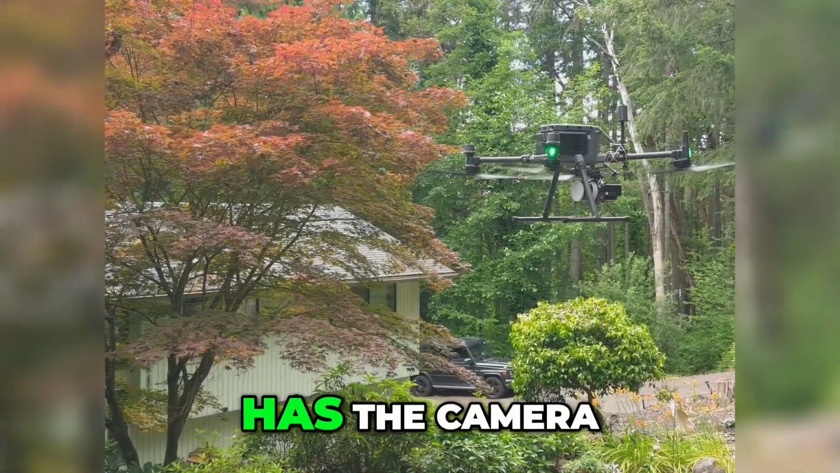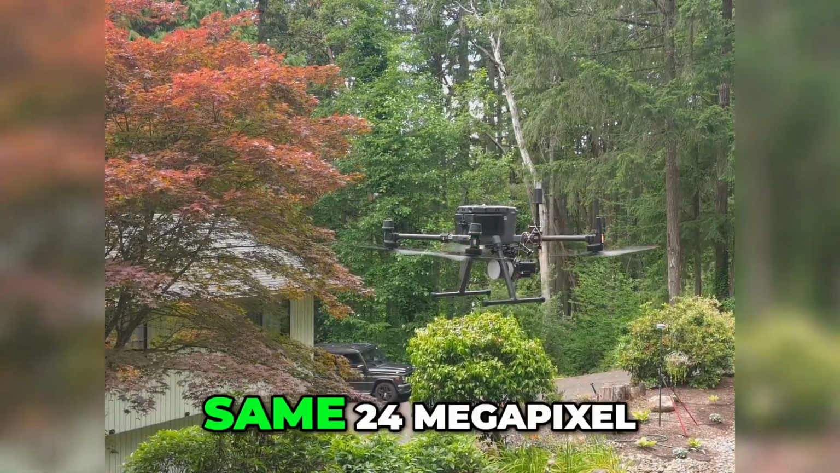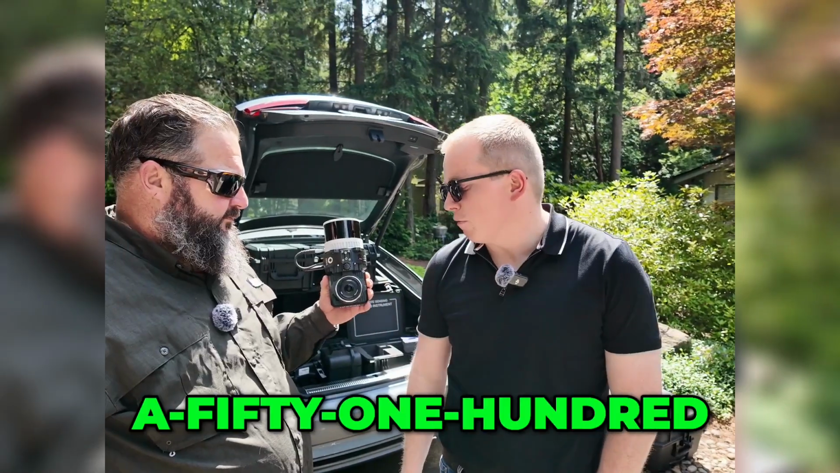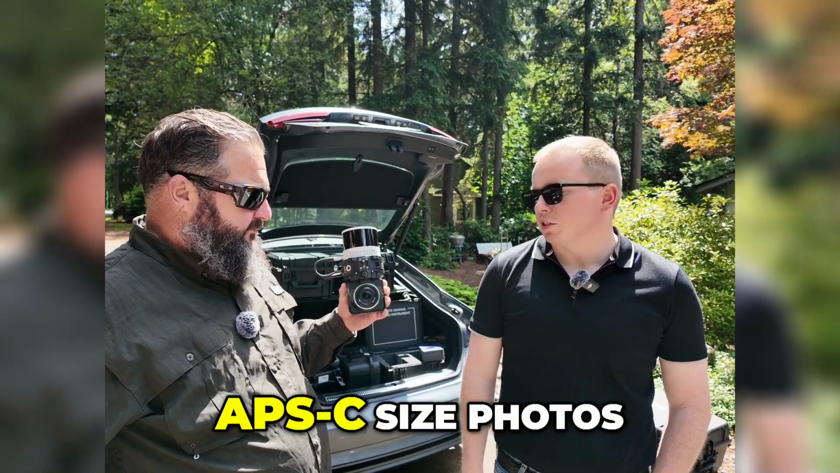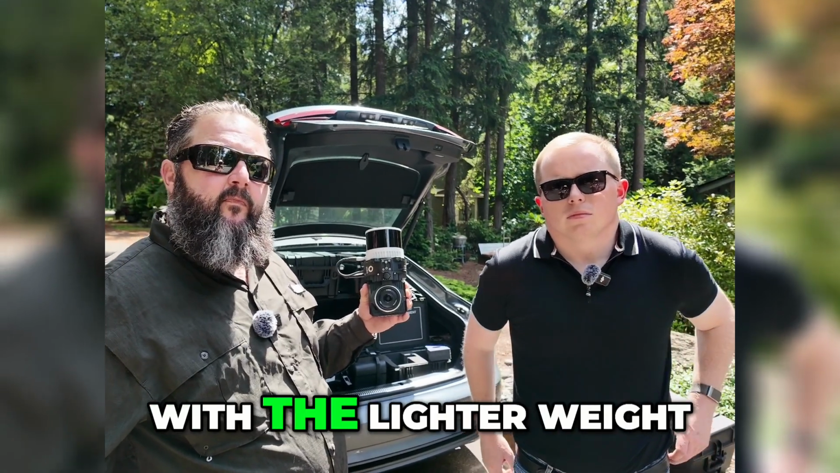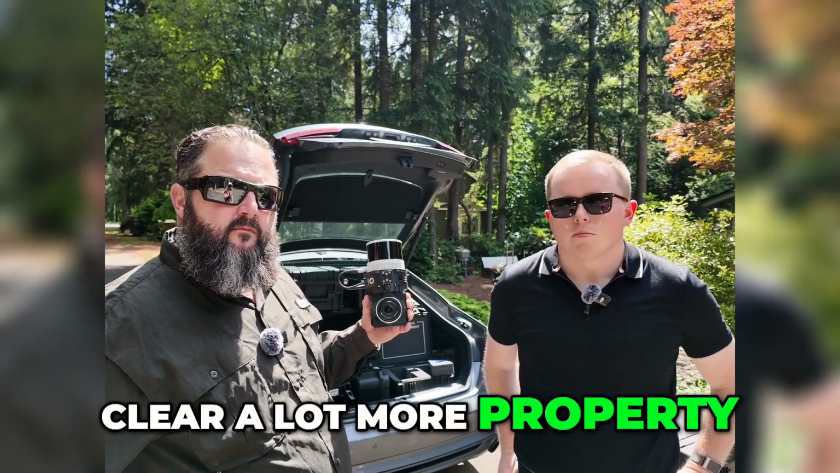This of course has the camera. What's the camera? I was going to ask, tell me about the camera. Same 24 megapixel Sony as the rest of the lineup. It's stripped from an A5100. So it gives you that full APS-C size photos. Nice. So you'd say with the lighter weight and longer range, you can clear a lot more property?